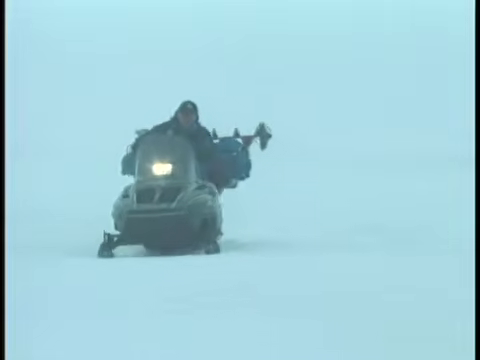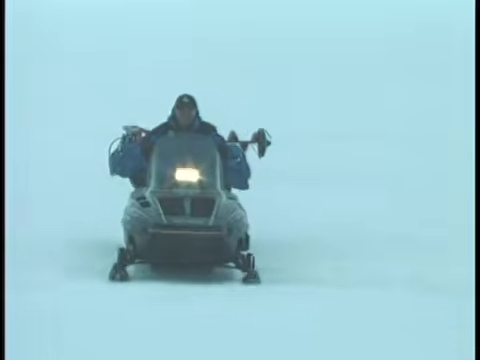Let's take you out on the ice and get a first-hand look at how the FL-18 will help you catch more fish.